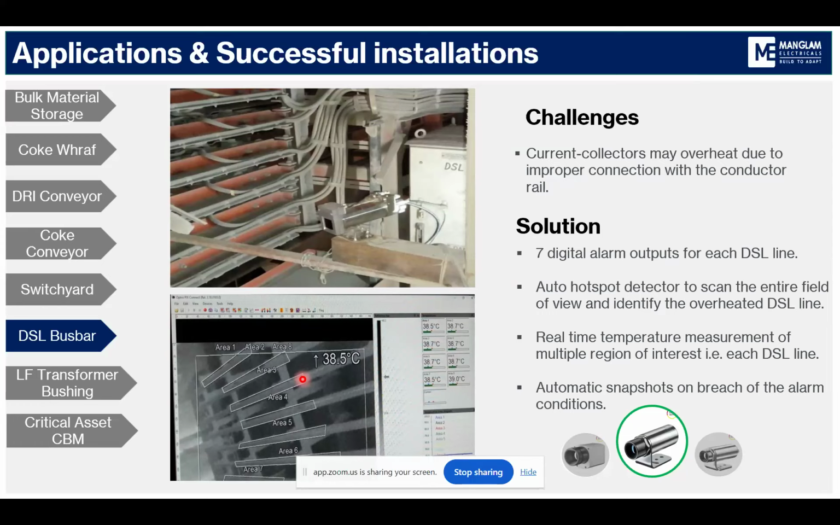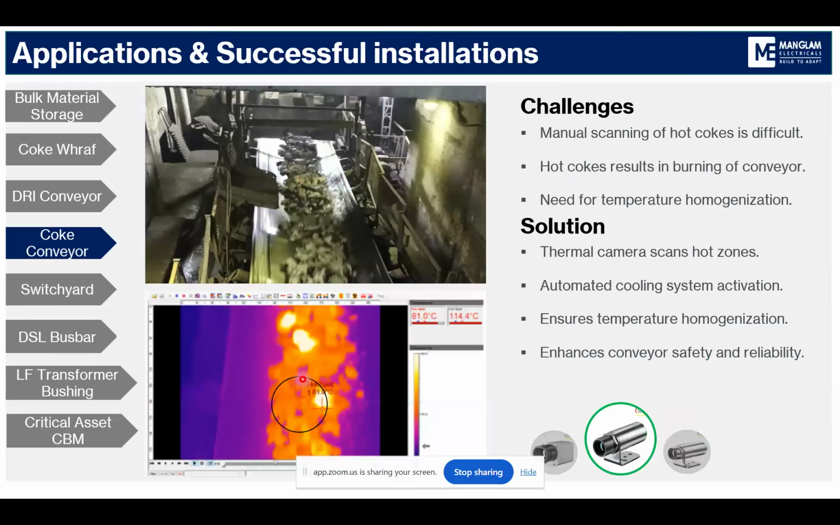Basically, there is a project going on at our site. It's a coke oven project and blast furnace, as well as RMHS, raw material handling sections. We are interested in installing a good fire detecting system and alarm system for conveyors as well as equipment. The application area is the blast furnace, conveyor line, and coke oven.